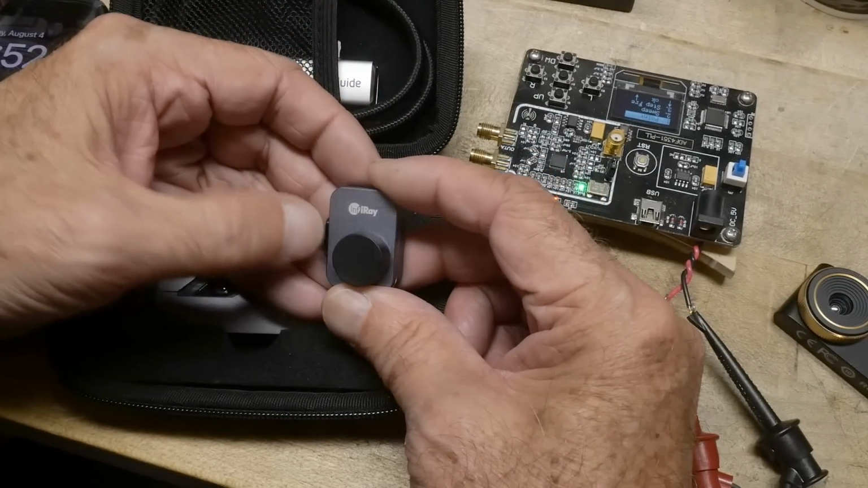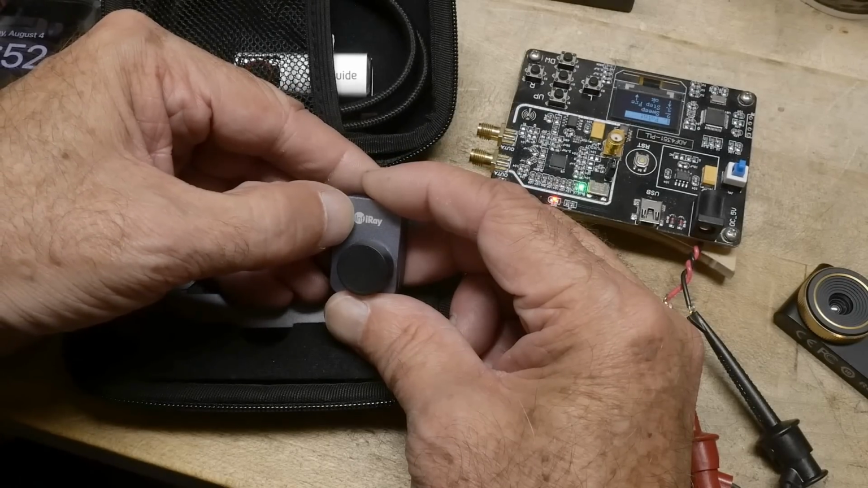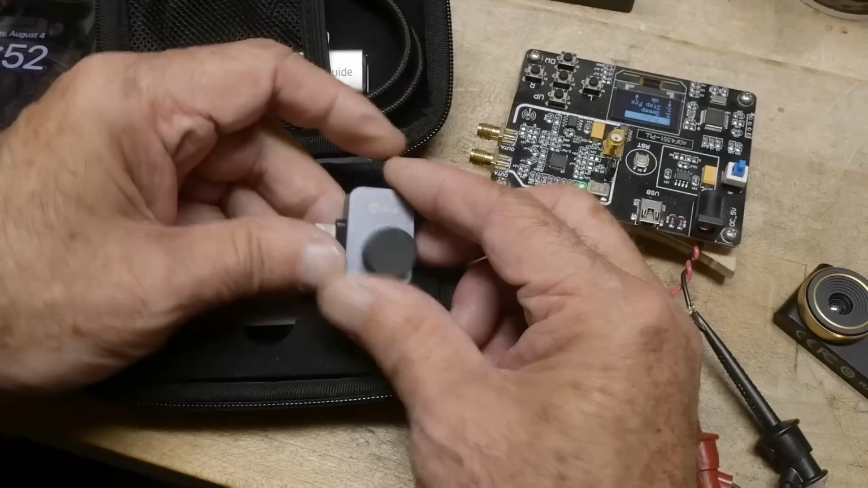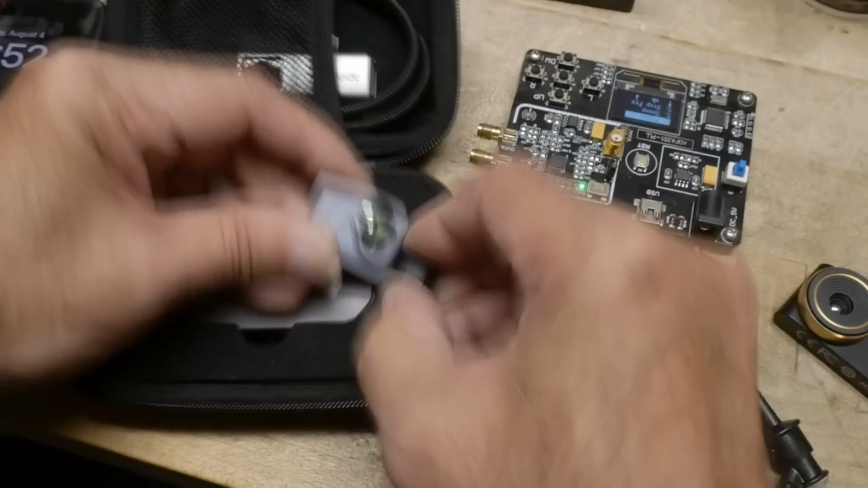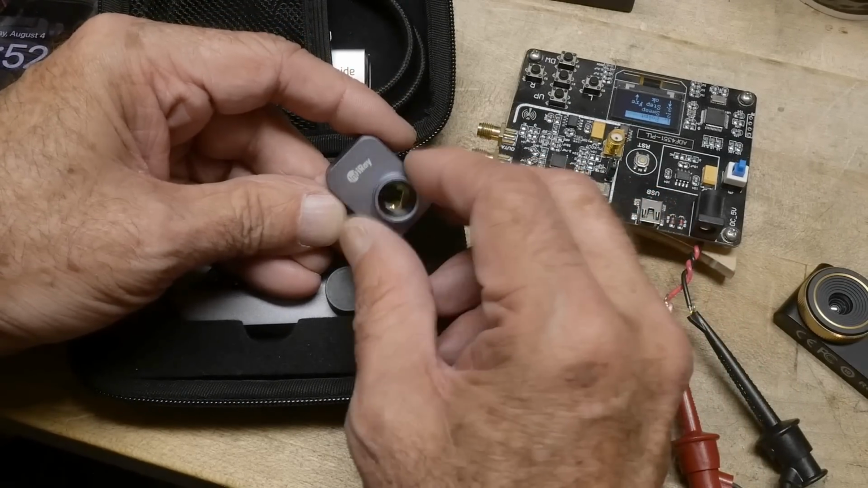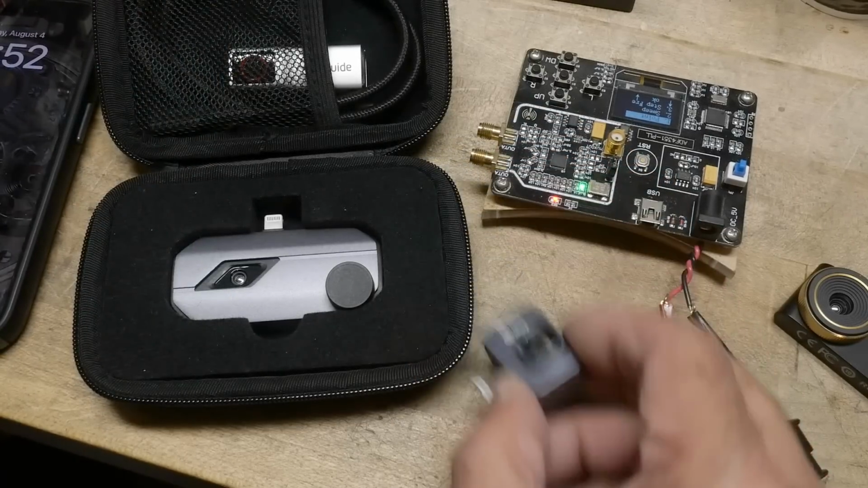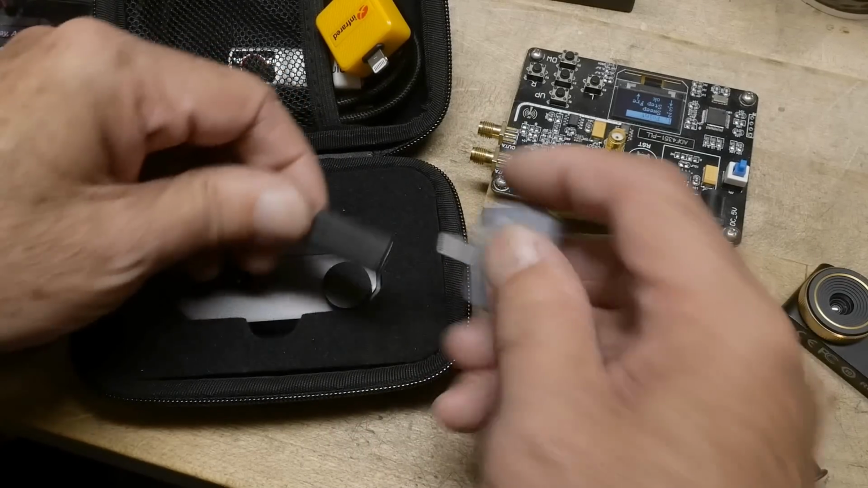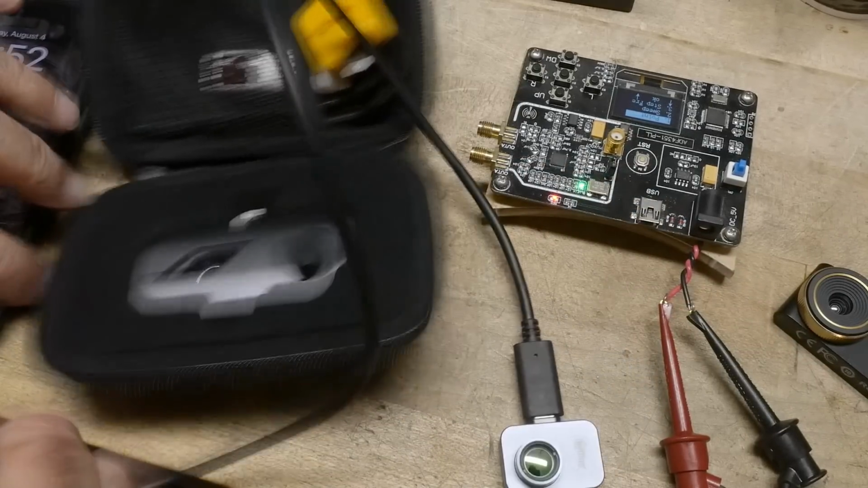But this one has a different name on it as well. They've had 3 names as far as I can tell. This one's InfiRay, I-N-F-I-R-A-Y. And this one here, before they had the focusable knob, this one has a macro lens that can magnetically couple on top of it, okay? And so let's go ahead and hook it up. We need to do the lightning connector trick to my phone.